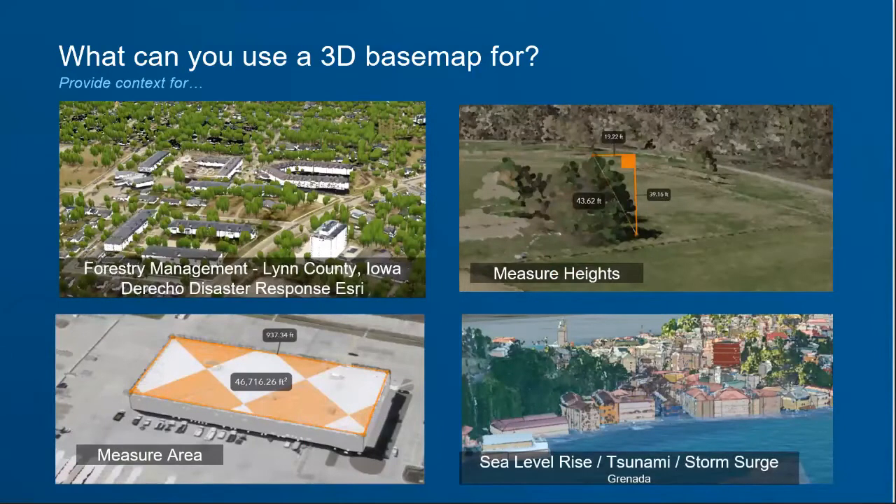One of the big ones was forestry management. Yesterday, I was talking to the Iowa Geographic Information Council. About a year ago, they had a derecho go through, which is a huge windstorm that knocked down about 80% of the trees in their county. I got asked by disaster response and the county and the city of Marion to find out where all their trees were in their county. So they had LiDAR before, and they're getting new LiDAR flown this year.